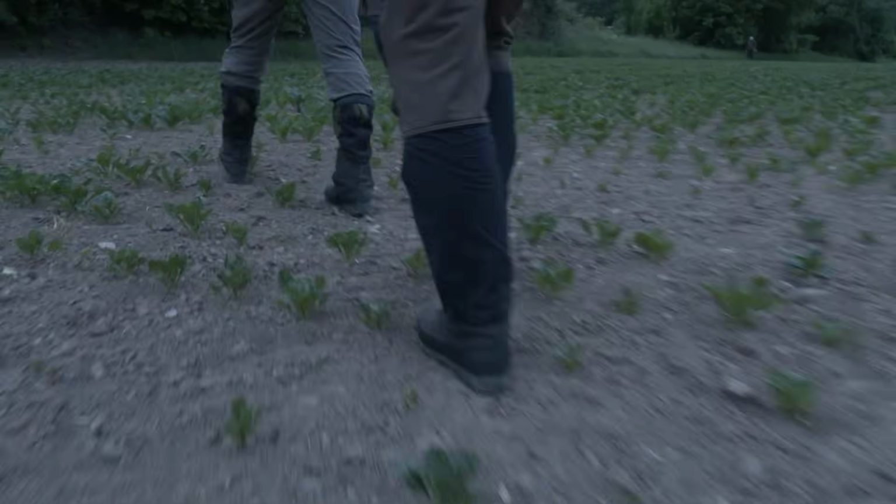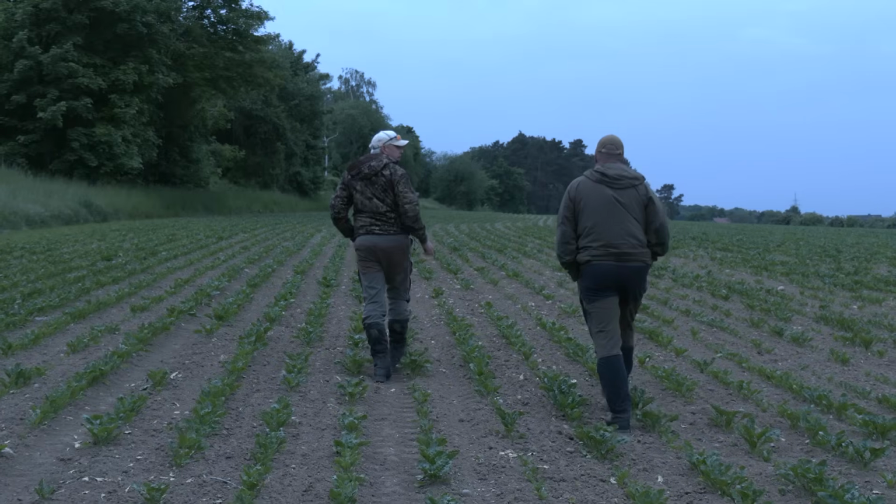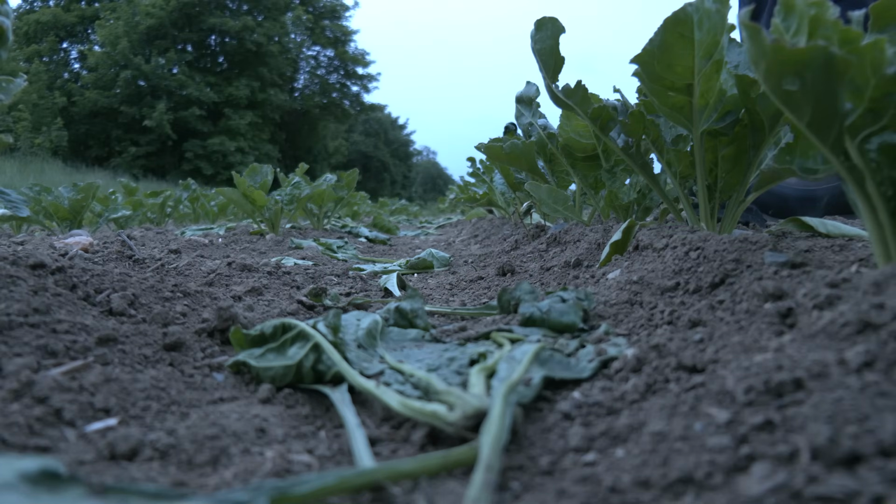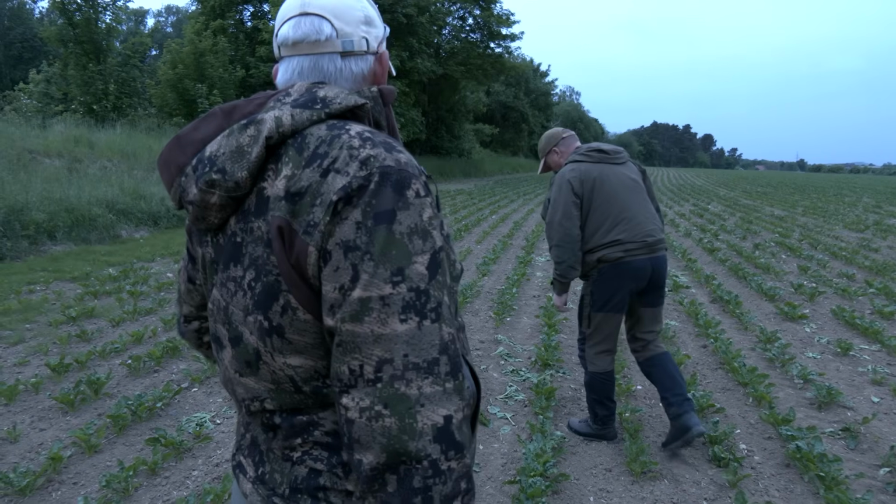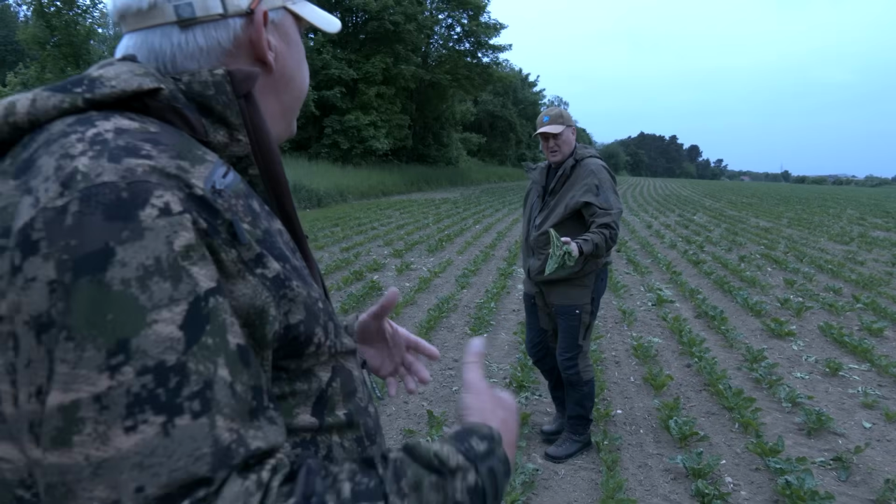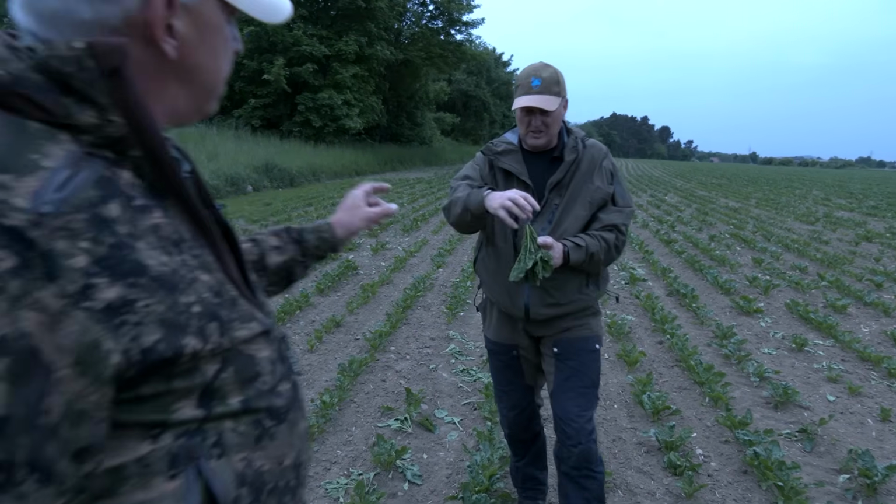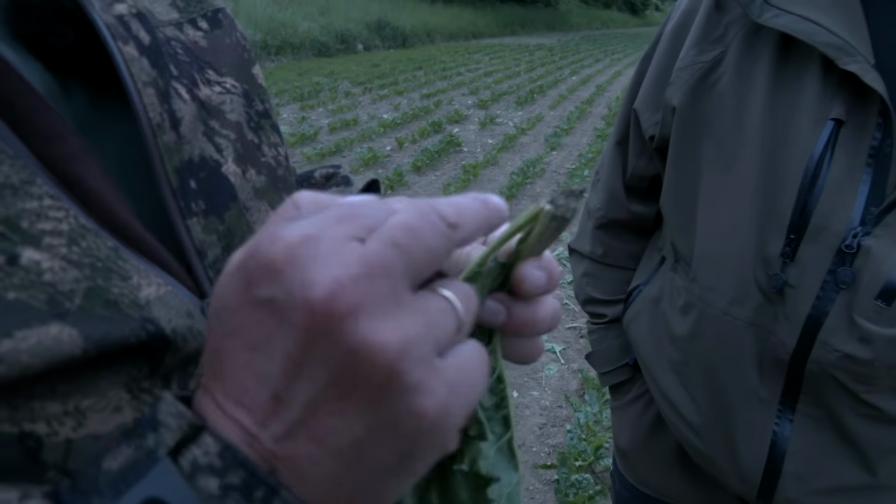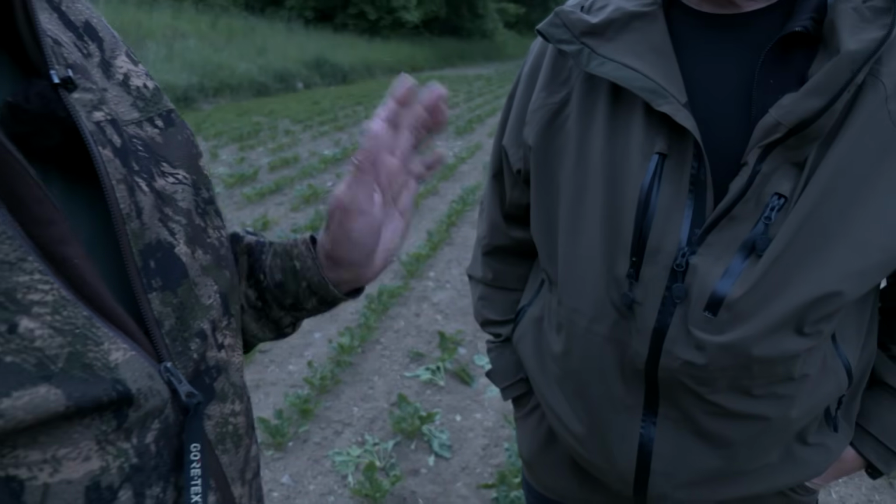In early June, sugar beet is the food of choice. If you're not on top of your game, shooting wild boar in Germany can be an expensive business. This fresh damage. Well, that looks like a small group of boar. It's not a big damage, but you have to be careful. They come back every night. Yeah, but they're quite specific about what they take. Just the small bit of sugar beet. They bite it off here, and they leave this, and that's it.